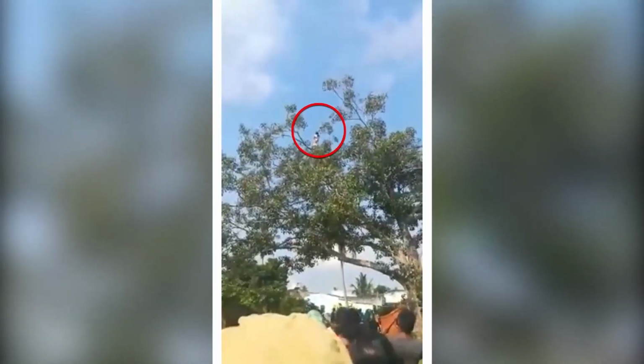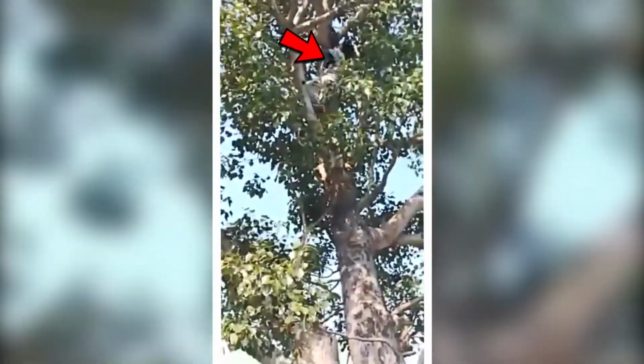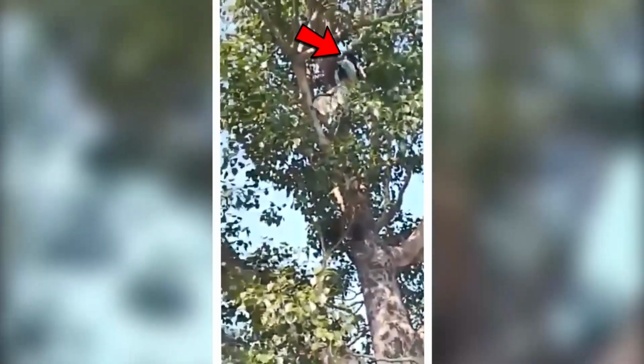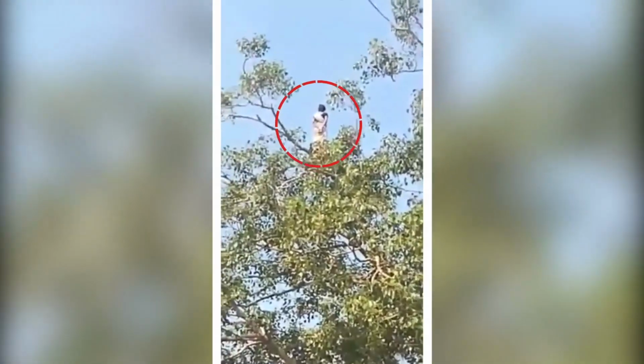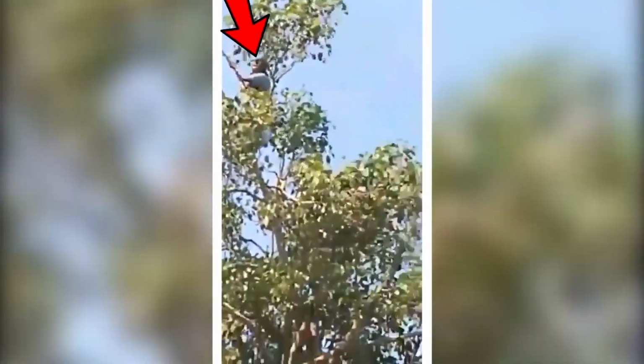Nope, she wasn't a ghost. She was a real woman, standing on top of a fig tree and freaking everyone out with her creepy moves. People were shocked when they saw her standing on a delicate branch of the tree, dressed all in white. They called her the Spooky Lady because they couldn't understand how she was able to perform such stunts without any visible support. However, when she was rescued, it turned out that there was nothing supernatural about her behavior.